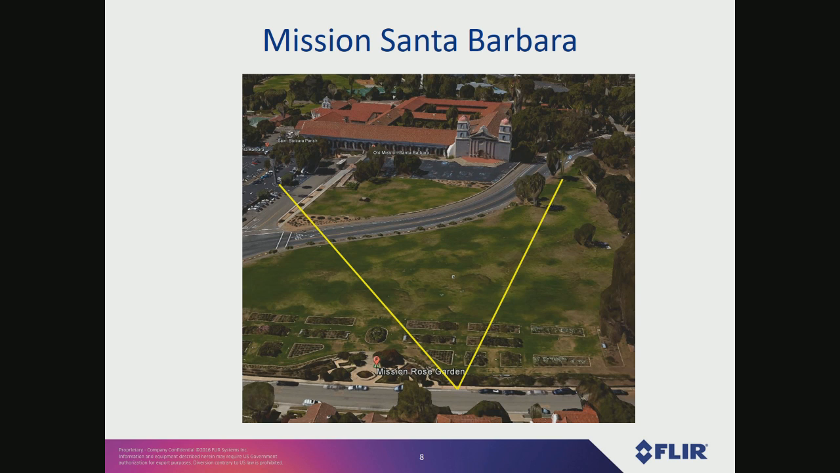So this is the Santa Barbara Mission, a picture from Google Earth. So what we do is we set up the tripod and the pan tilt on the sidewalk right in front of this rose garden. And it's about 180 meters from where the camera is to the front door of the Mission. You can see the Mission has these 2 bell towers on it. It's the only Mission in California that has 2 bell towers, and it's a pretty famous building. So those yellow lines are showing you the field of view of the panorama that I shot.